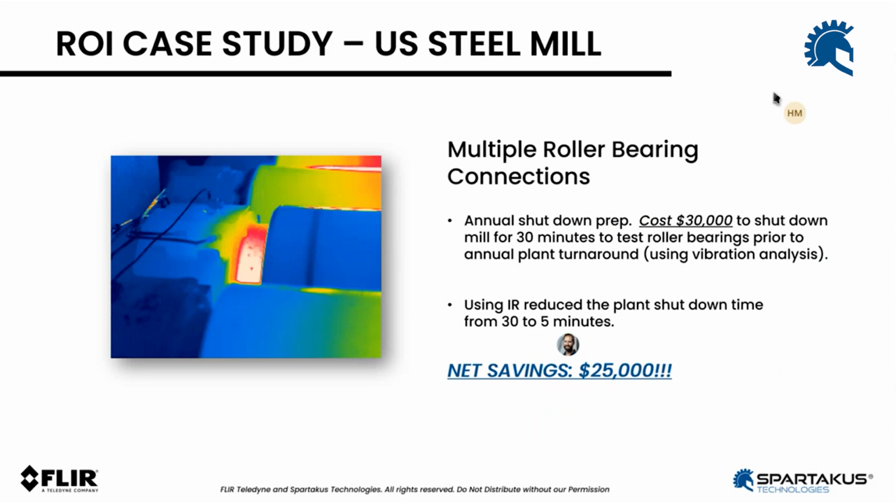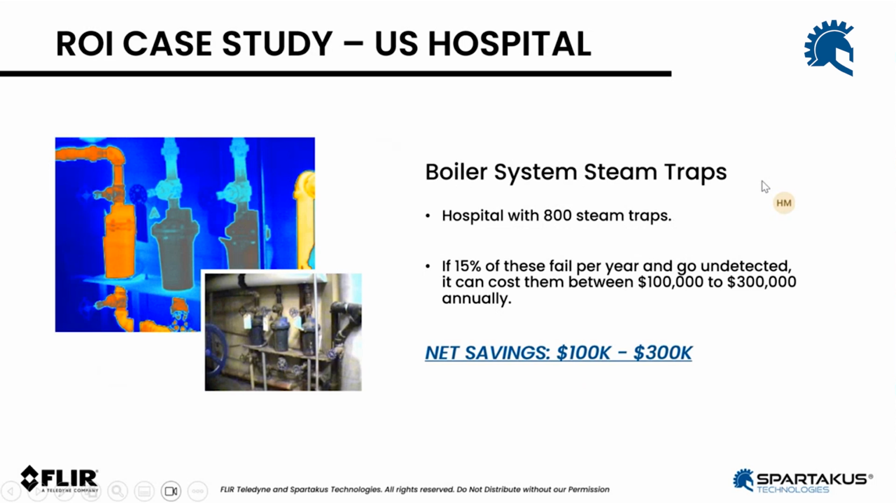I'll walk us through a few more examples here briefly. One of them was a steel mill here in the U.S. where we were able to really save them a lot of money by finding these problems. Instead of having to shut down production for half an hour, we're able to do that in 5 minutes. So we saved them quite a bit of money with implementing infrared inspections.